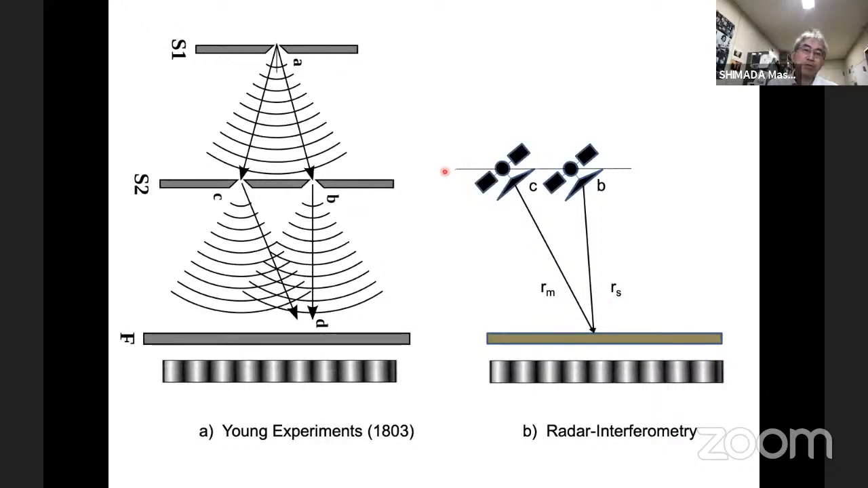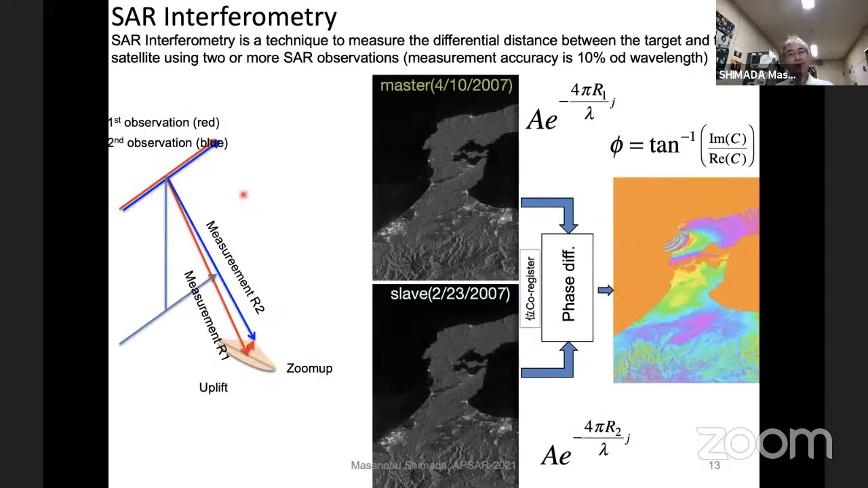So the origin of the SAR interferometry is totally the same as the Young experiment. So SAR interferometry can be summarized here.